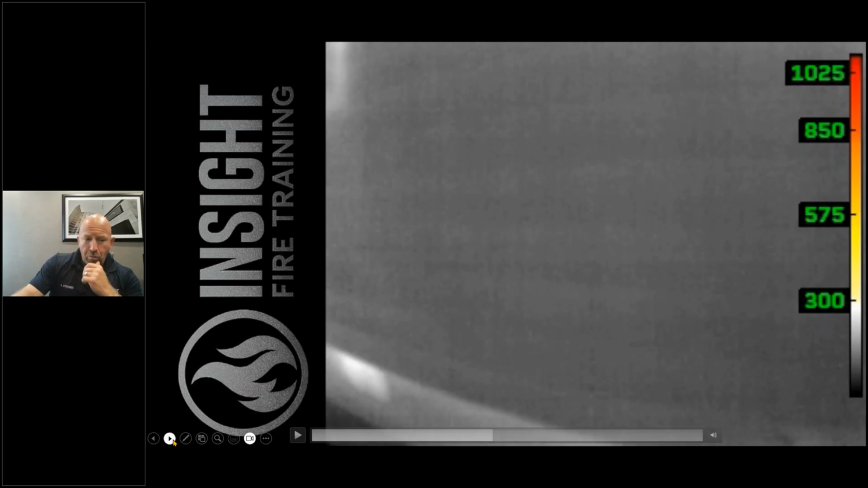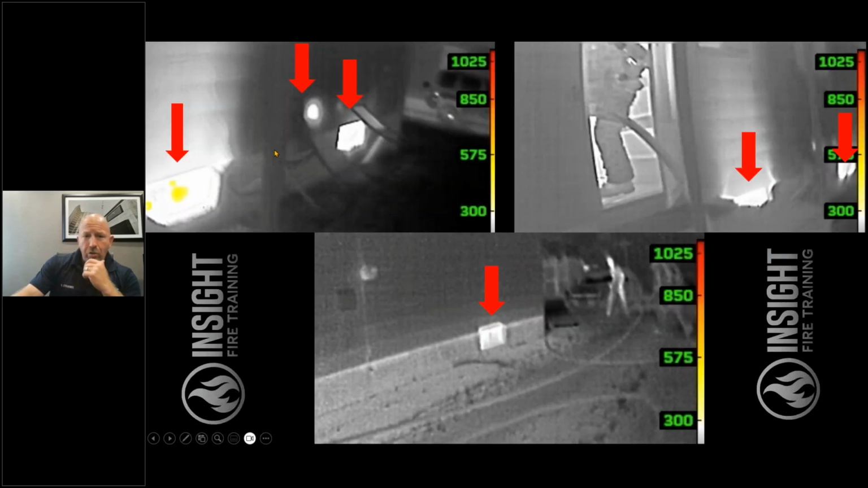I'm going to show you slides broken down here so you can see these 3 slides. The first, top left, is the very last thing he sees before he makes entry. One of those windows is showing color and convection. There's an abnormal heat signature or non-uniform pattern there. That shouldn't be there. There's another window lit up hot. You can see the second picture on the right where we kind of had a bad angle.